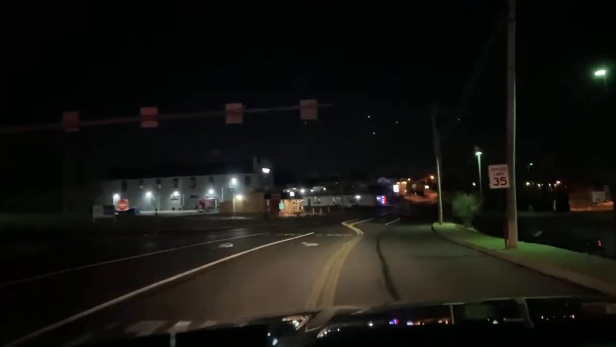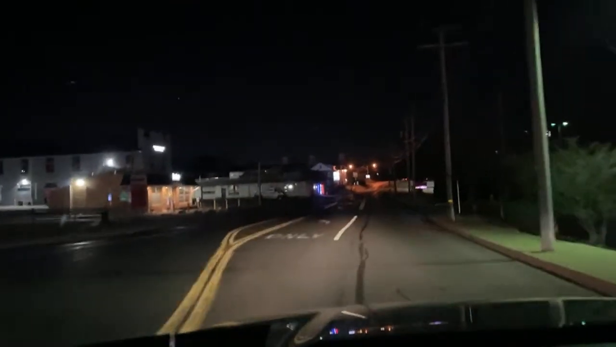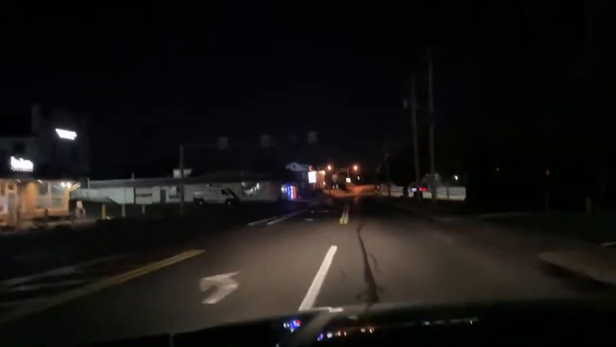Well, there goes a bunch of morons hanging out the car. Flew up behind me and I was like, who the hell are these freaking buffoons? And they're hanging out the car when they pass me until somebody falls out and cracks their head open.